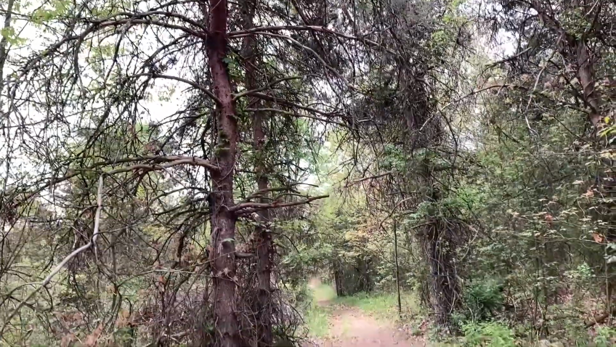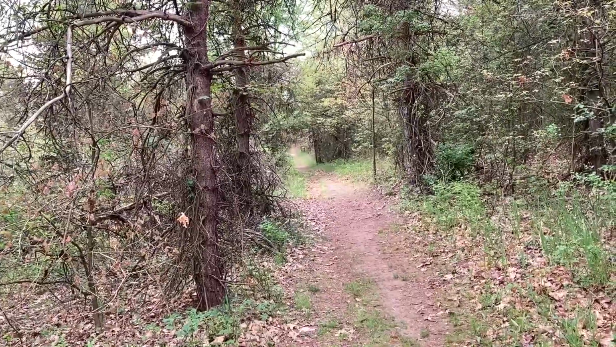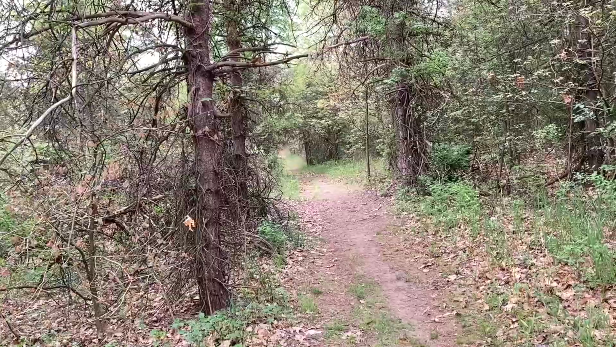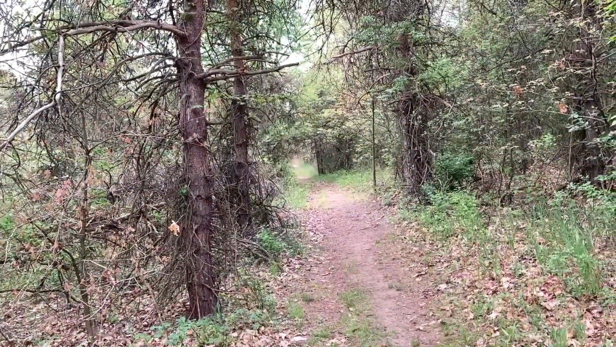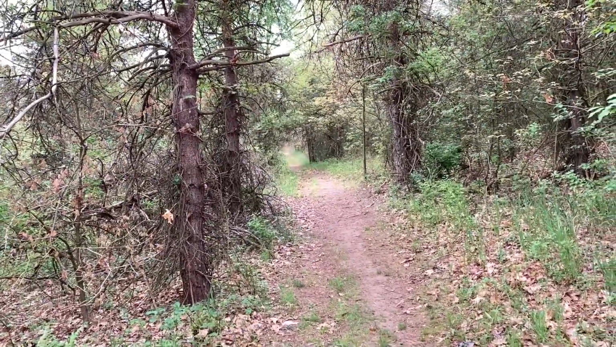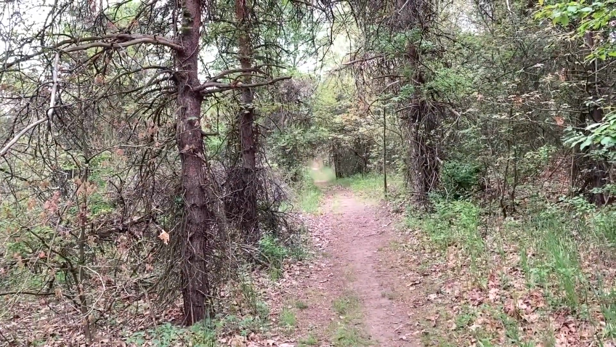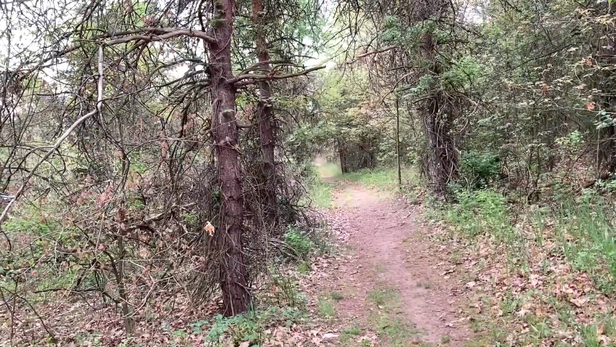So I'm in the rolling pines area of the preserve, and I came across these sentry-looking pillars of trees flanking the pathway. So we talked about rule of thirds earlier. So here's a good one. How do you take a picture of this and follow the rule of thirds? Because if I stand right here in the center of the path, that's center of everything.